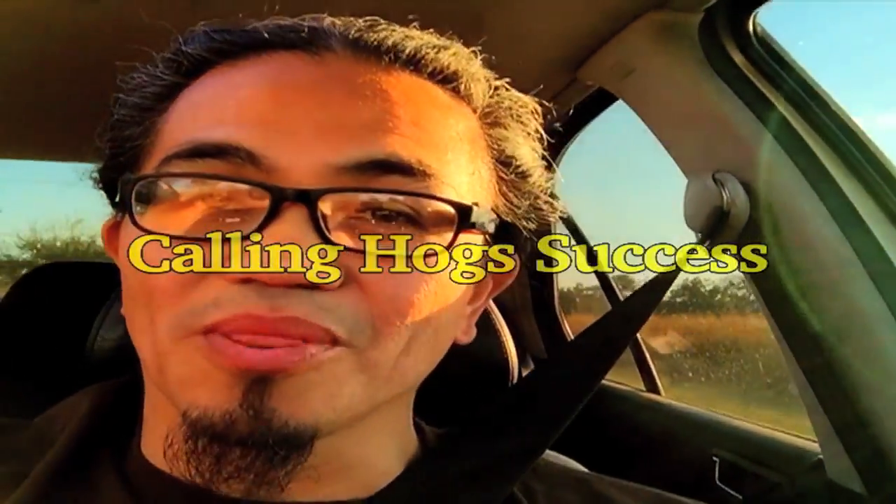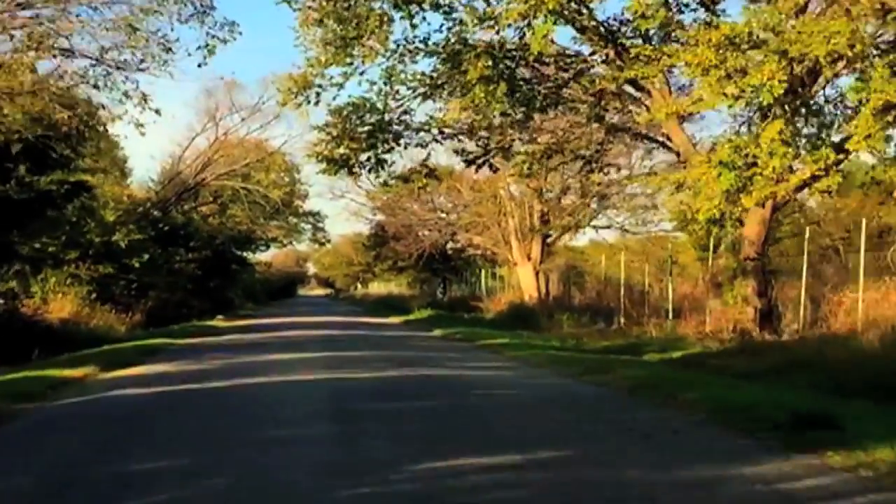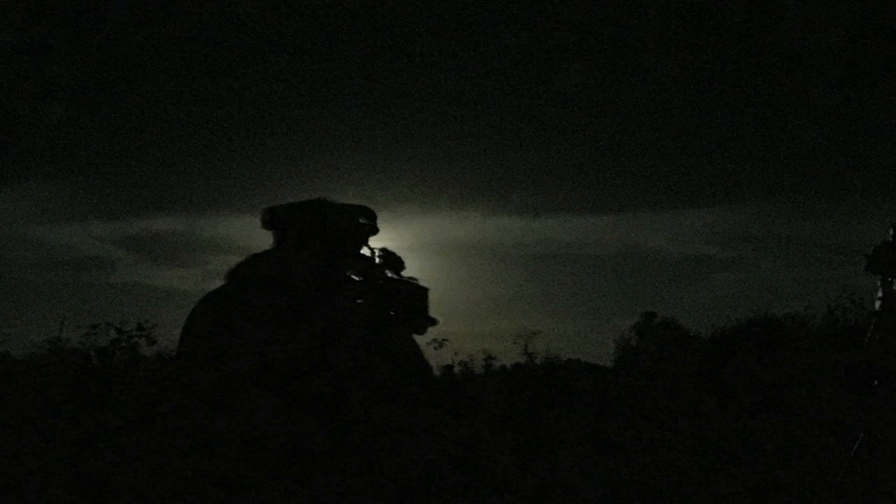Sun is starting to get low on the horizon. The shadows are getting long. We've got a super moon tonight.